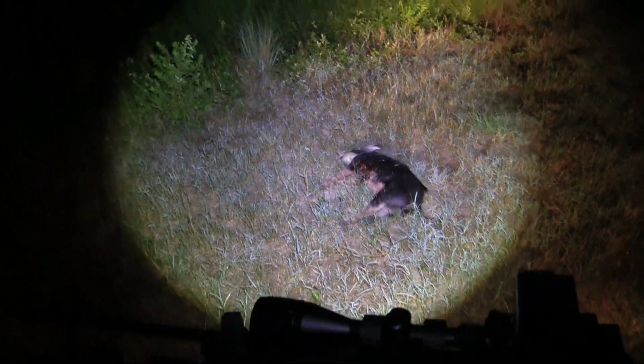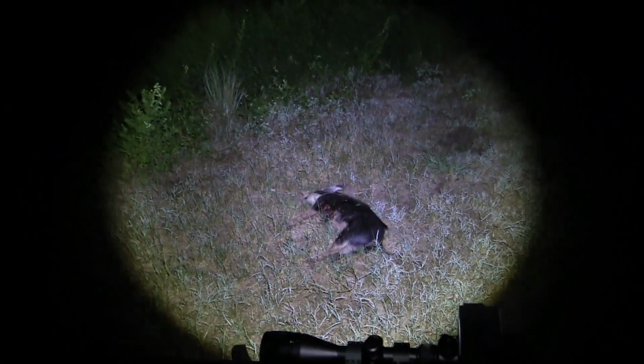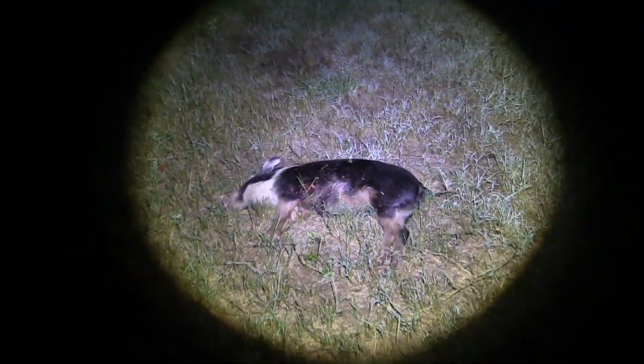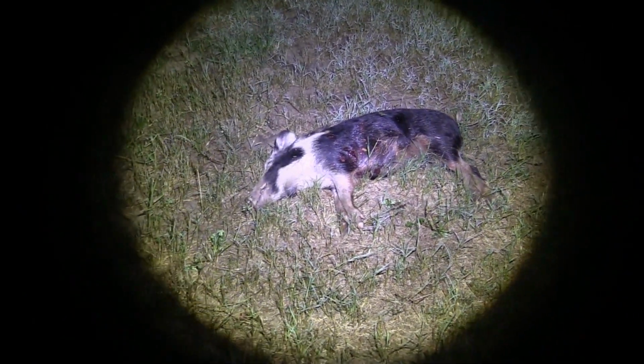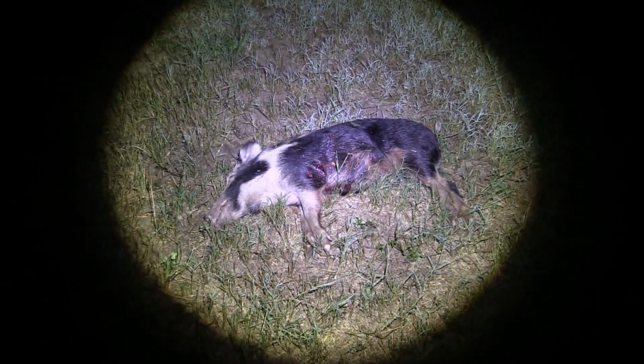And there he is. I'm going to go ahead and tell you, on my monitor, on my screen, I was able to zoom into this joker. He sure did seem a lot bigger than that. But he sure is pretty though. That's also the first one I've ever killed that had white in it. So that's a real pretty pig, if you could be a pretty pig. But like I said, that's about 230 yards away.